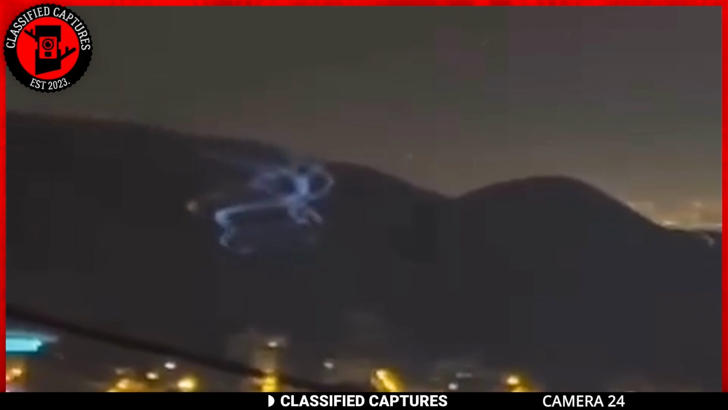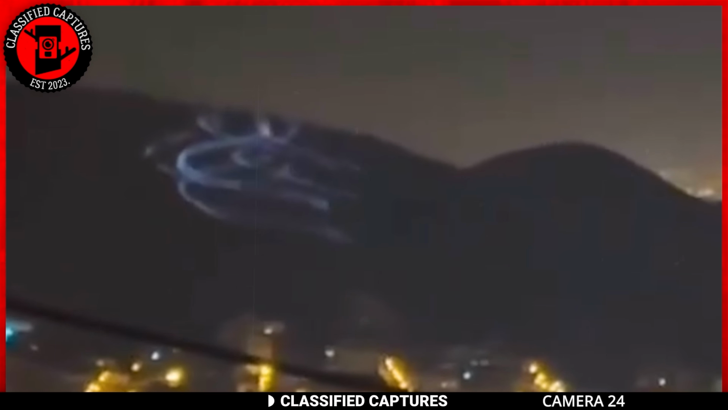You still have to wonder, though, what could be responsible for causing something like that? Are we talking about legit paranormal activity here? Maybe some ethereal spirits just gliding across the night sky, leaving these glowing trails in their wake? Or is there more to it? Gives me chills just thinking about it.